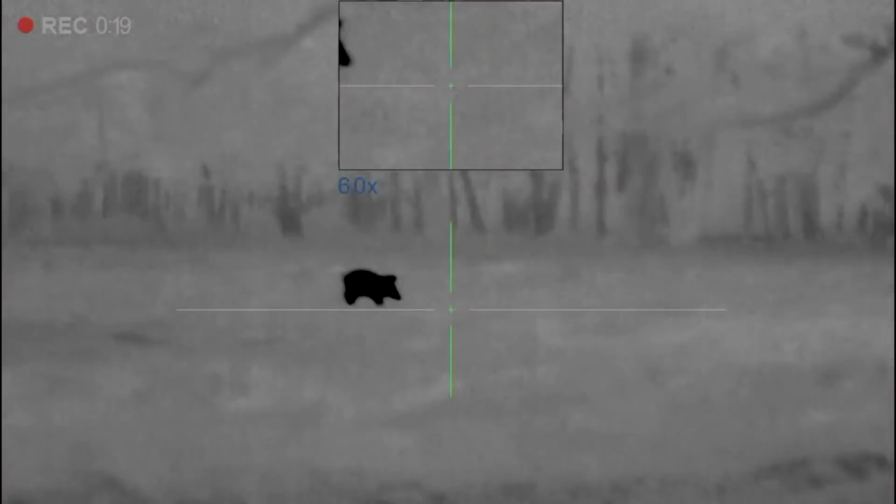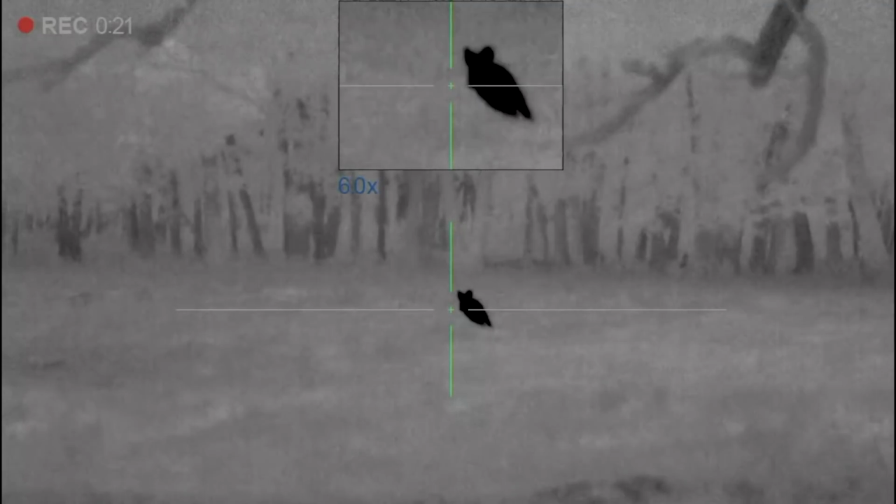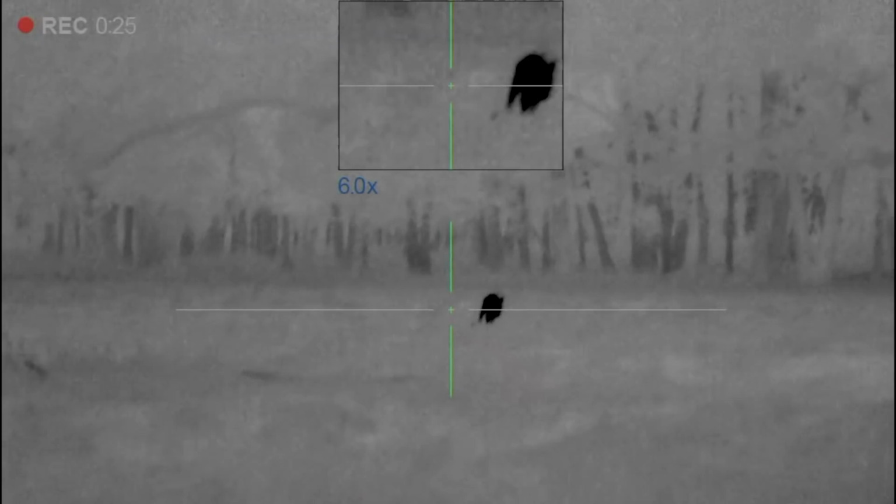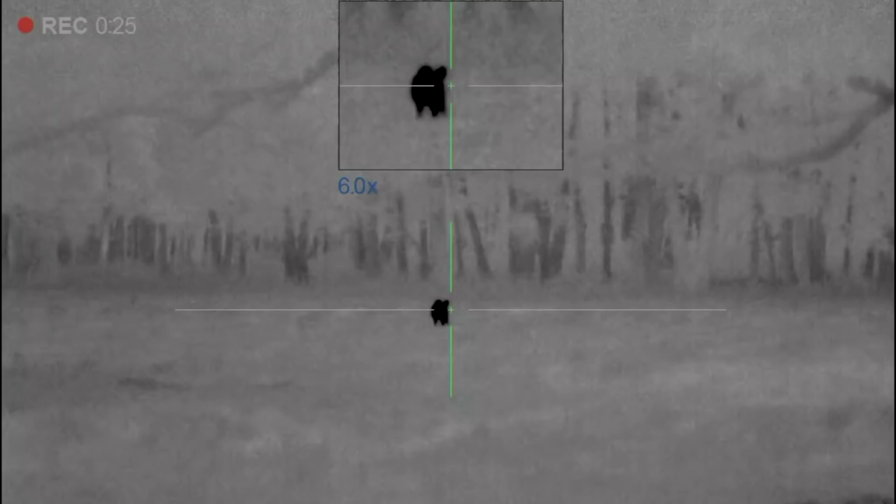The first shot was solid. I could hear a good thud. I will slow this section down. You can literally see blood pumping out of him when he turns. He's also not running fast at all. After my second shot, you could literally see blood pumping out of both sides of the sponge. I don't think I made contact with the third shot, but I am fairly confident he is down in the high grass.